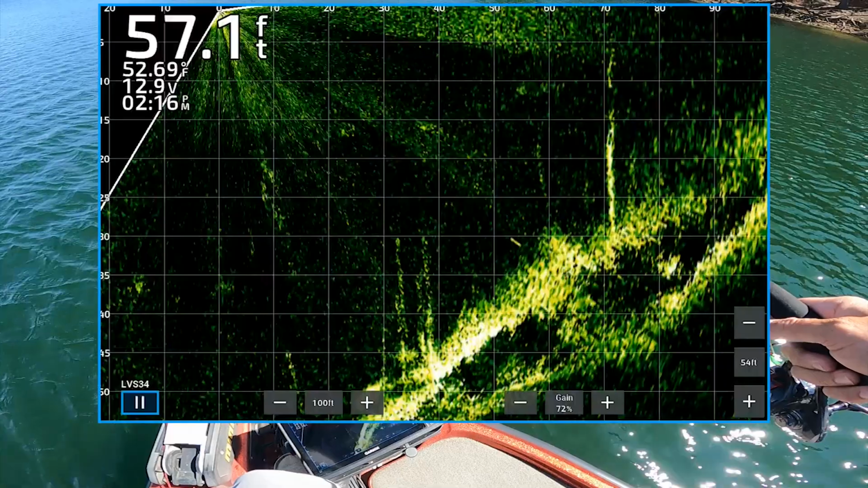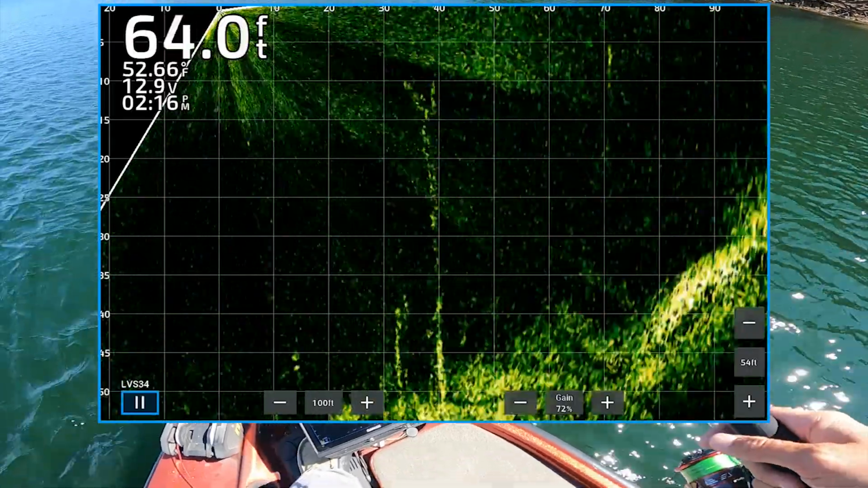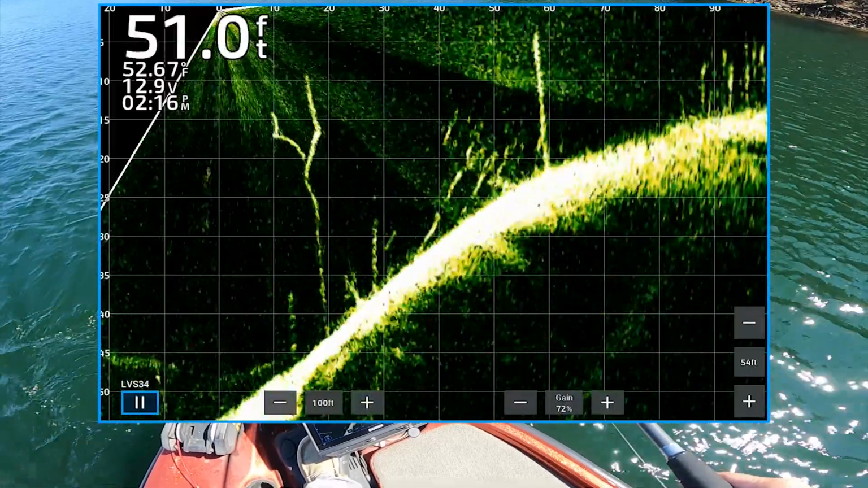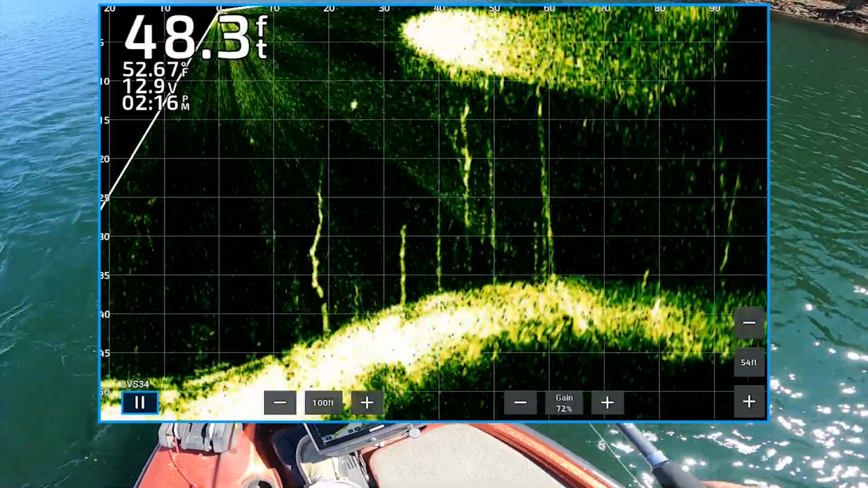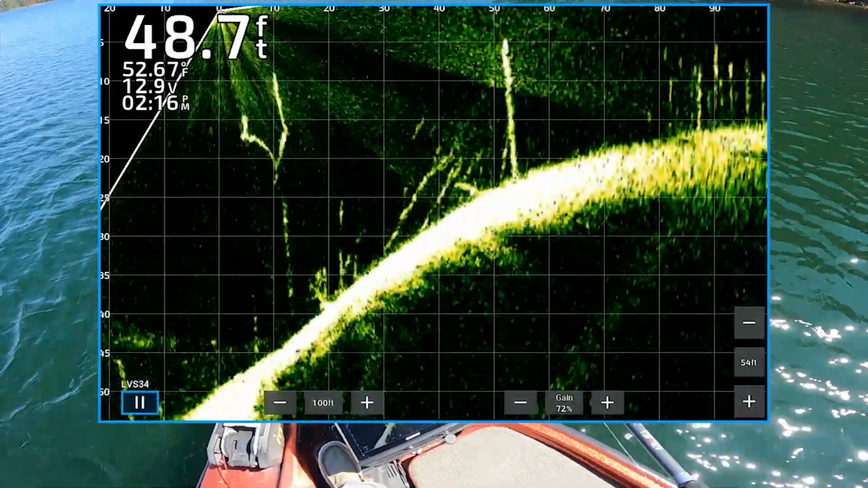Back it up. Fish. Not moving, ain't no fish.